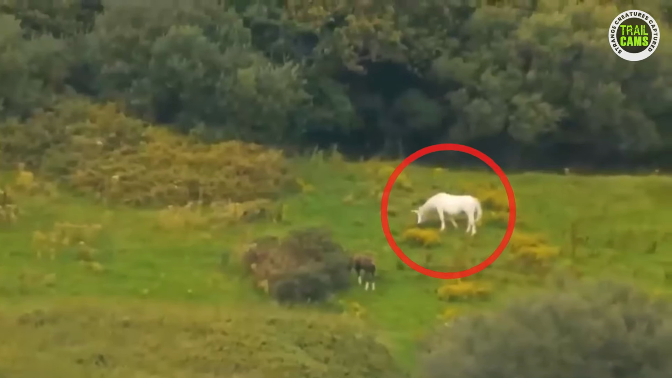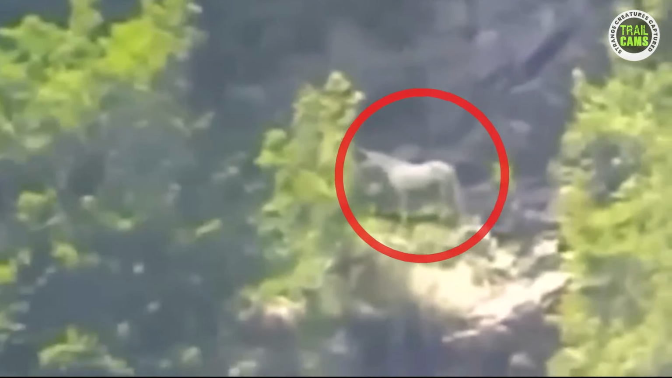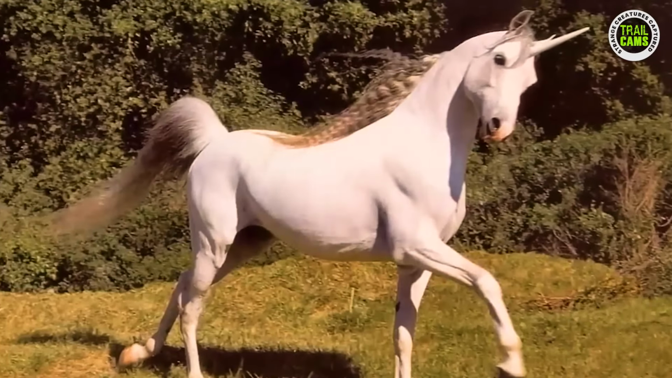Have you ever wondered if unicorns exist in real life beyond their appearance in movies? Well, prepare to be amazed because this video will blow your mind. In this captivating footage, a man was exploring the mountains when he captured what he believed to be a magnificent white horse. Little did he know that it was something else.